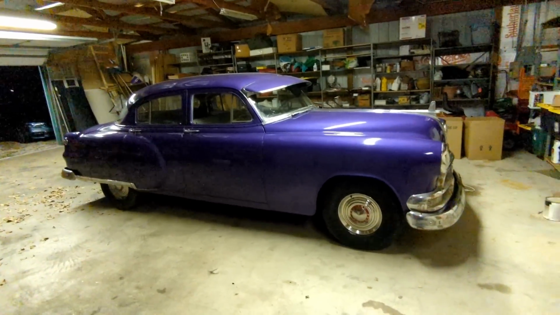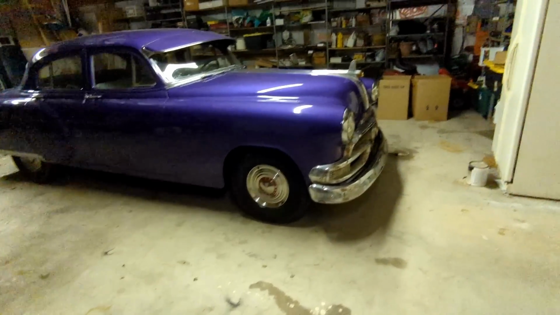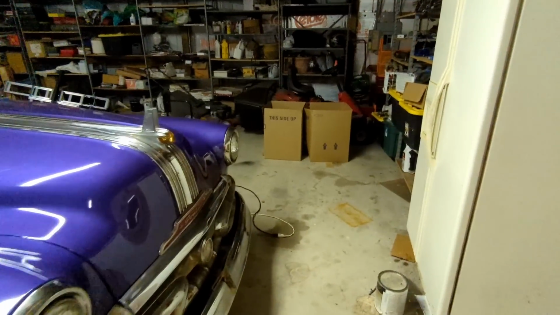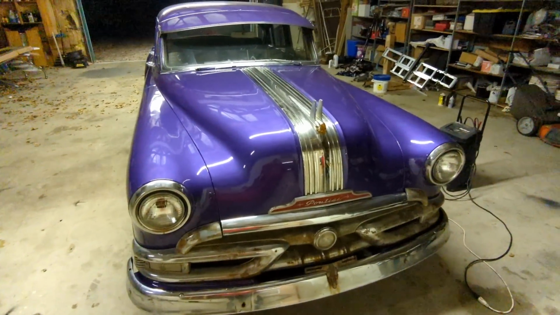You remember, one of the times you guys saw me get this thing running, I think it took like 30 tries before she actually started. So let's go ahead and get into it.